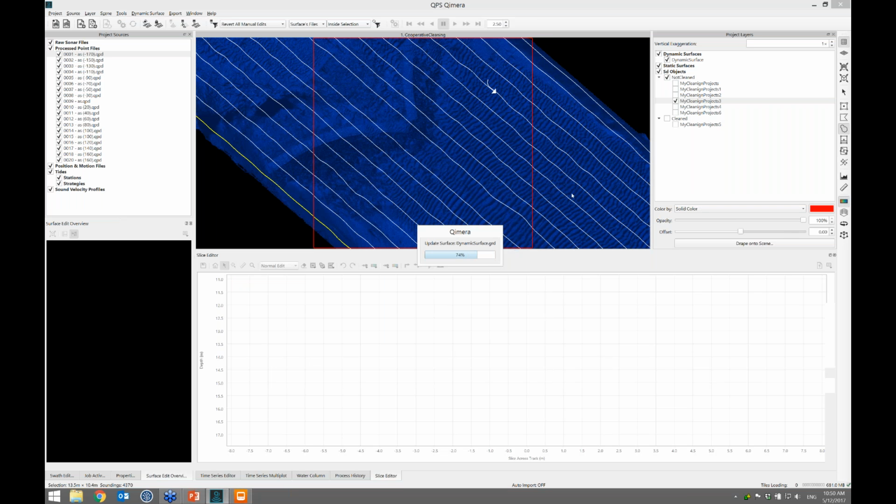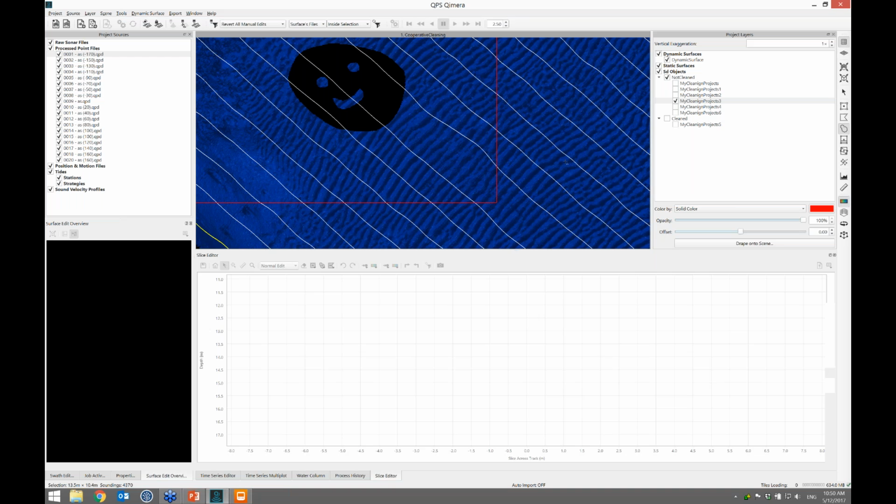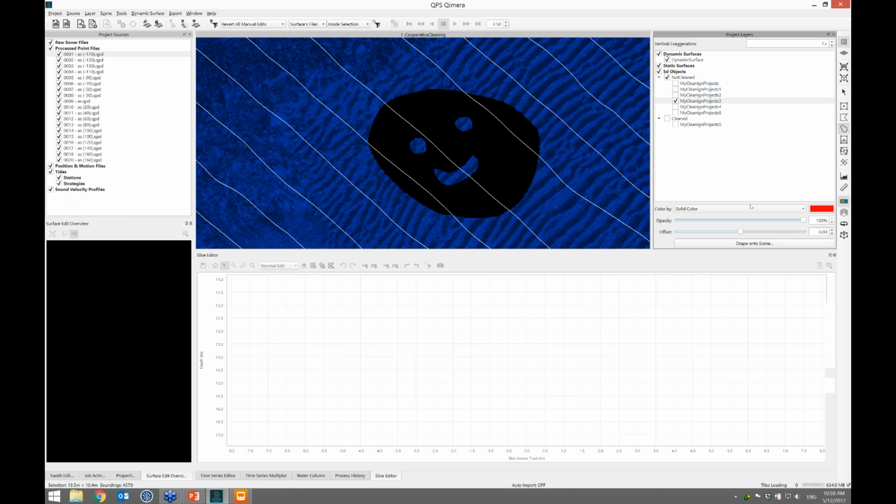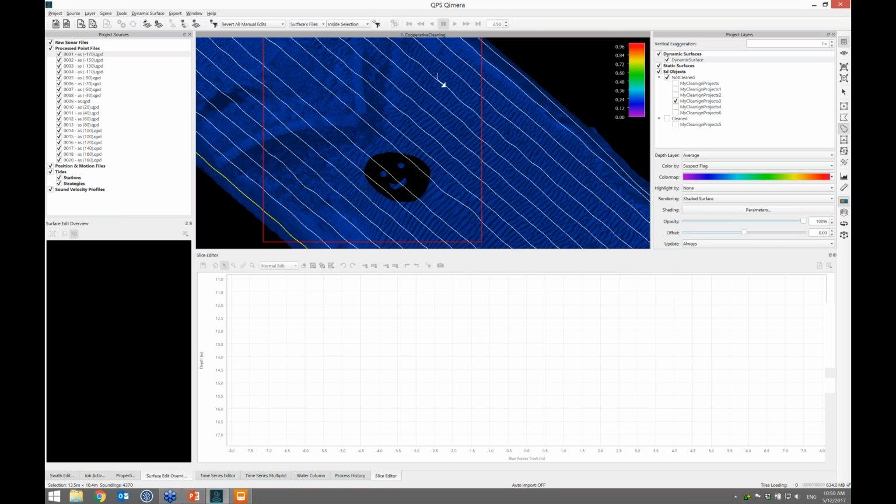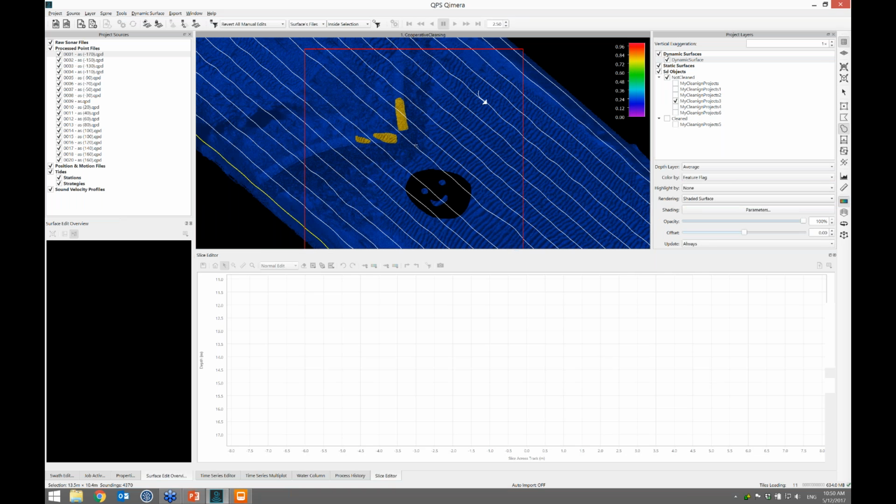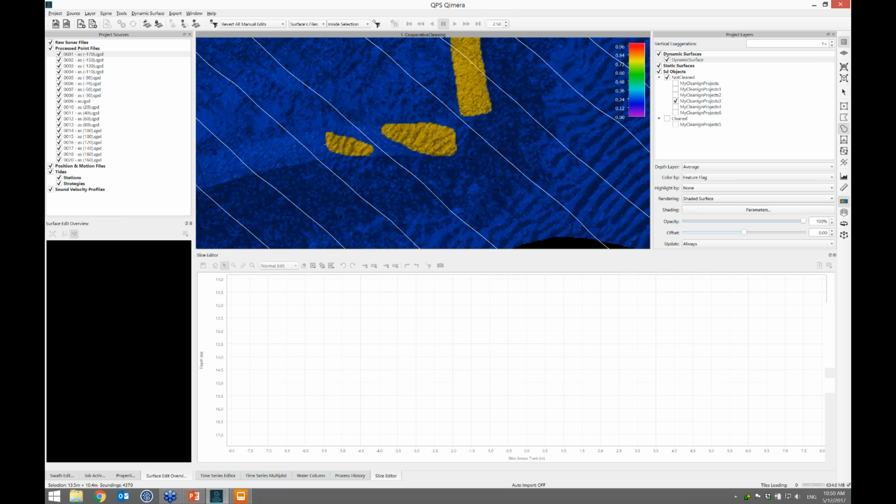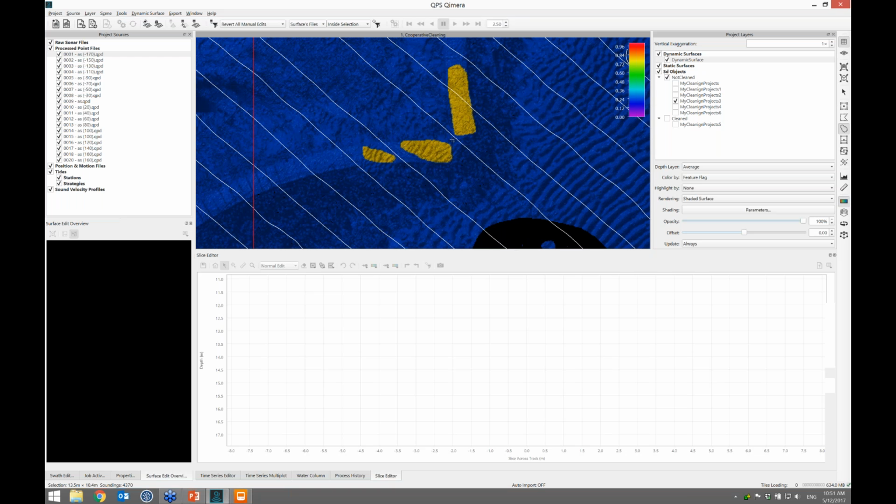And this is updating my surface now with his edits. And I can see that he made a big happy face. If I go to the dynamic surface, did he mark anything suspect? I don't notice anything. Did he mark any features? That's colored by feature flag. Oh, he did. He pointed out there's a bunch of sand that's gotten onto these footings here that we might be of interest in having a look at the next day.